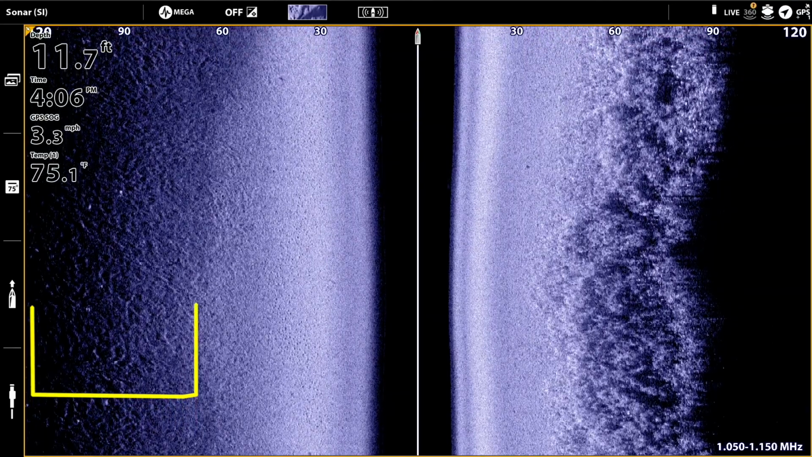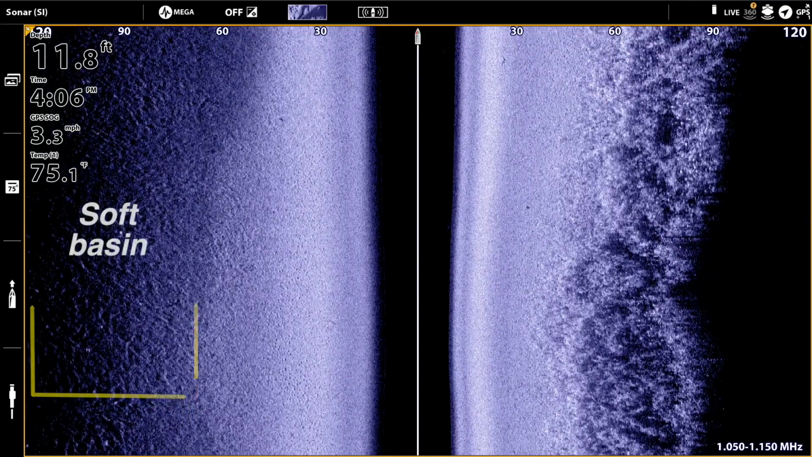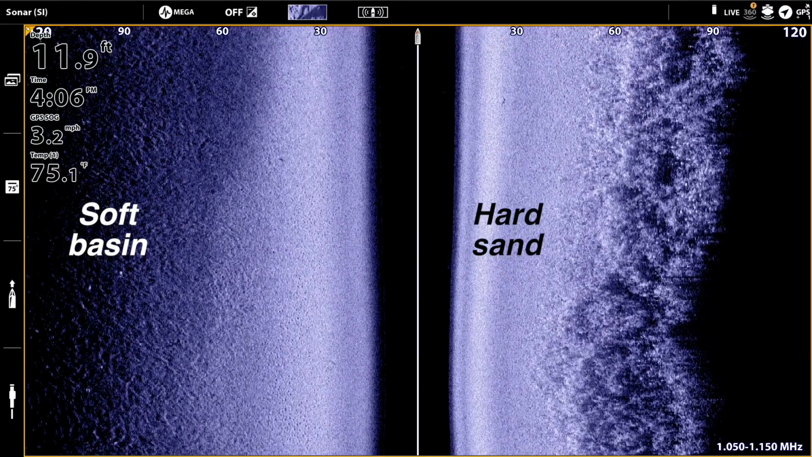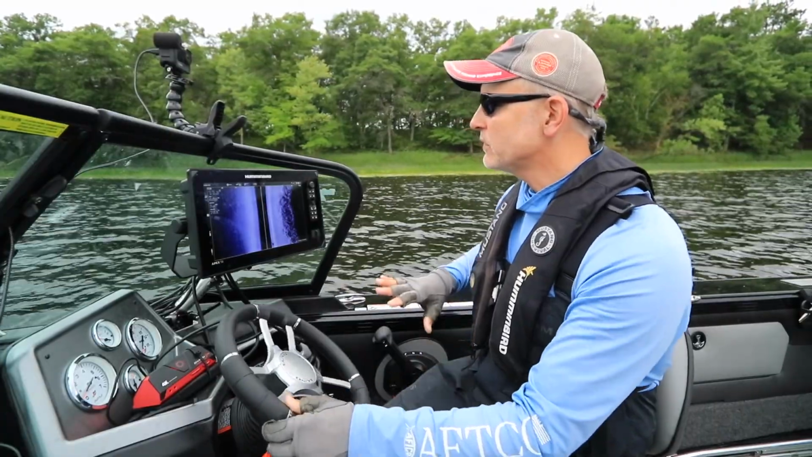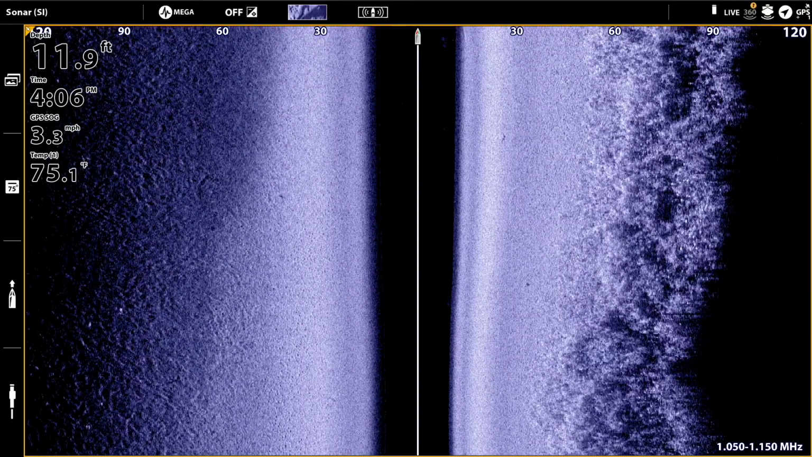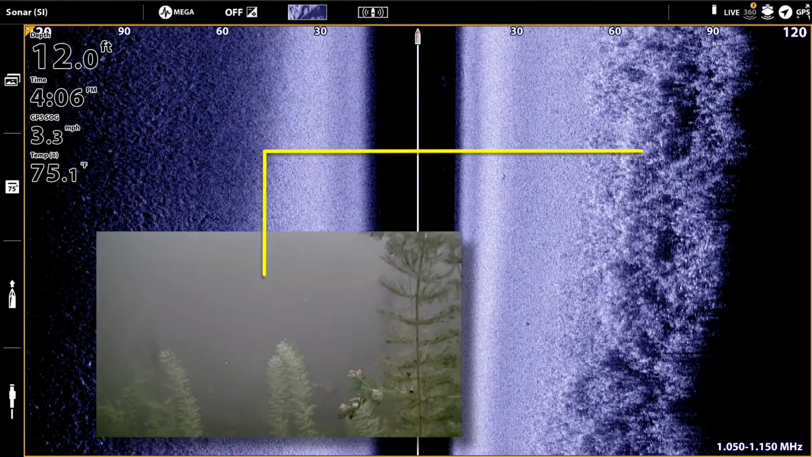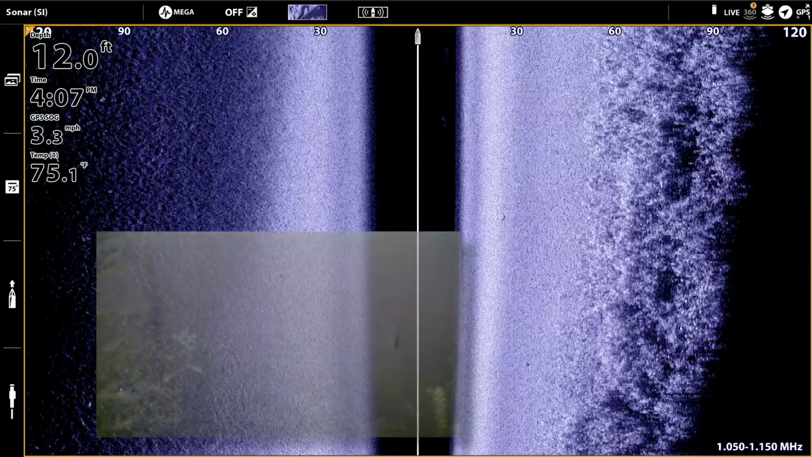So this is a soft bottom area, mud or muck, something like that. So we've got a soft basin surrounded by a hard shoreline area that looks like it's largely sandy. Now what we see off to the right, starting at around 60 feet to the right of the boat, are weeds. These are weed returns that extend from around 60 feet all the way up to the shoreline. The shoreline's about 100 feet off to the right.